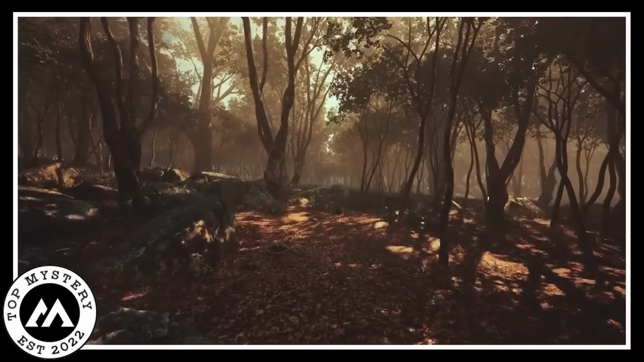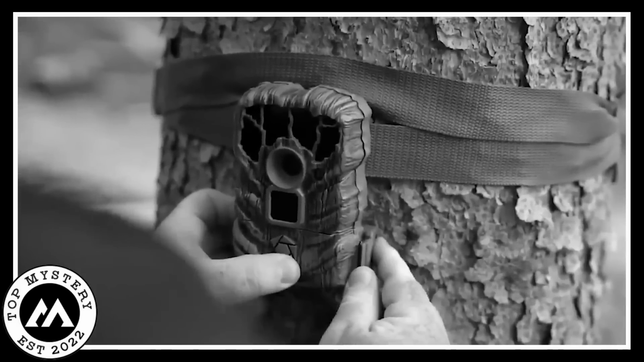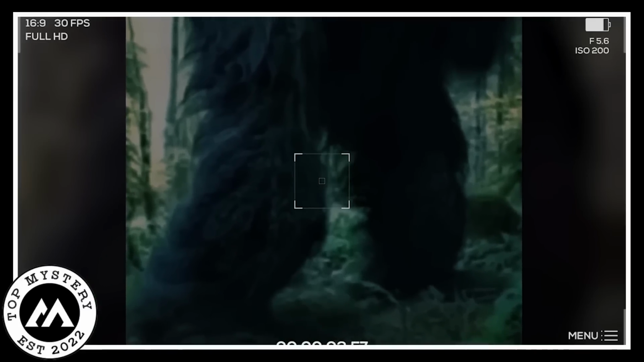Once upon a time in the lurking woods, there's this hunter, right? He sets up a trail camera thinking he'll catch some regular forest critters doing their thing. All seems normal until he checks the footage. Bam! Bigfoot, massive and hairy, struts into the frame. Hunter's jaw hits the floor. Like, what in the world just happened?